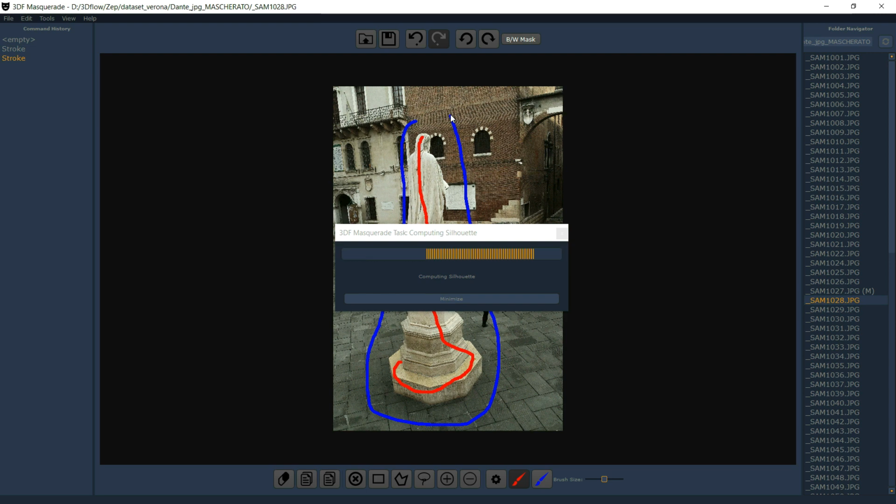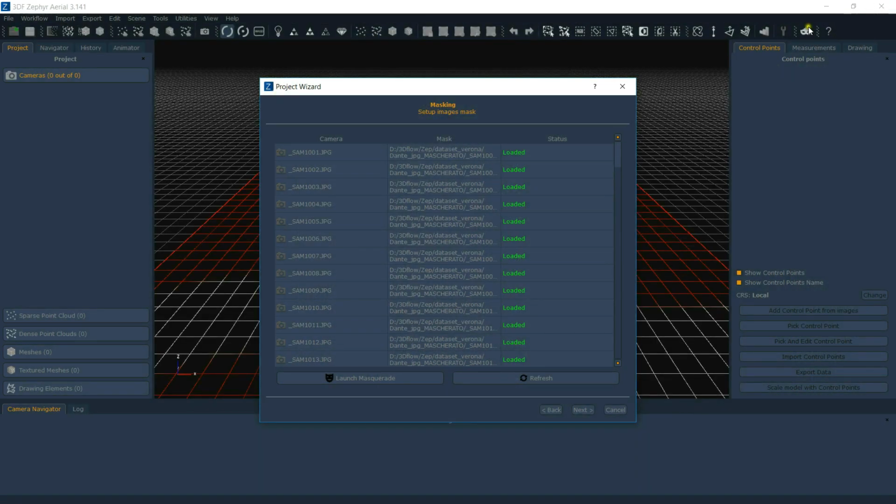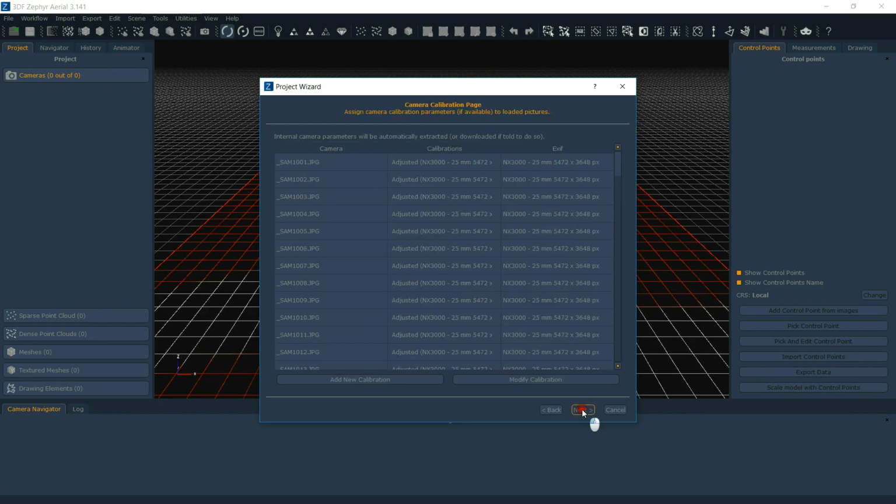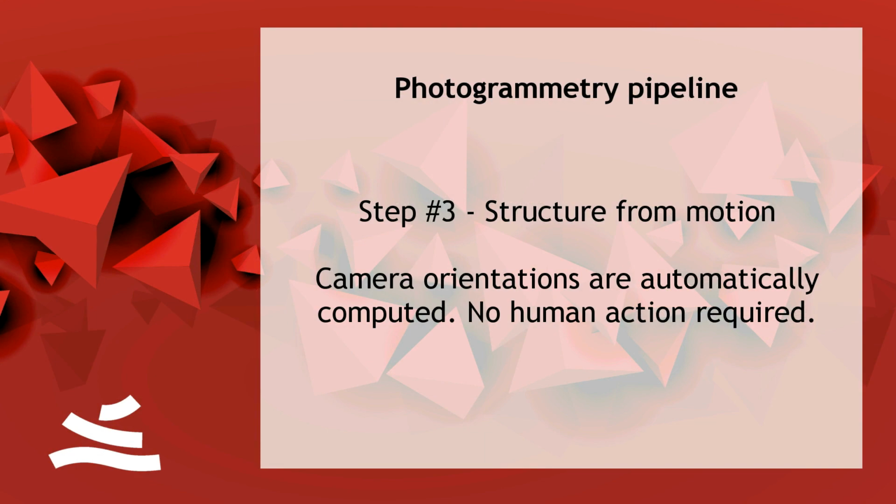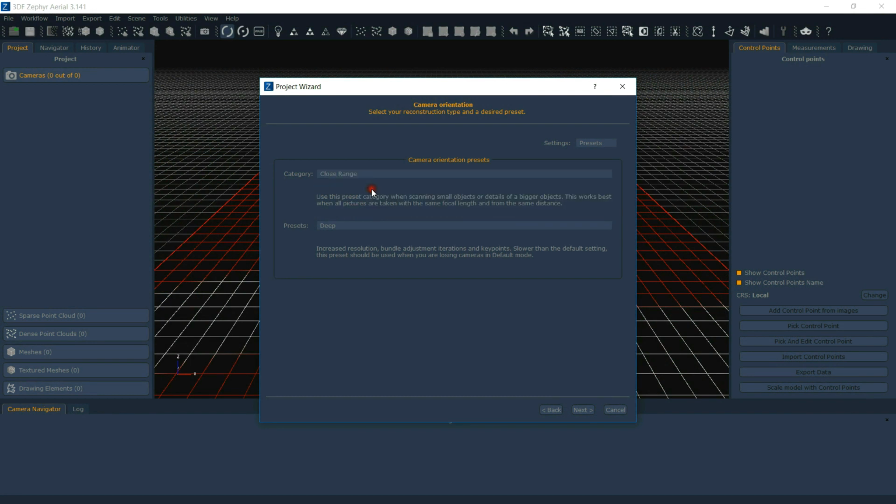And by doing so, the software automatically computes the silhouette, and then you can adjust it like with any other glass of tool. So, coming back into the software, now that we've mastered, we start the actual photogrammetry pipeline. Starting from motion, we need to obtain the camera position and orientation with respect to the subject.